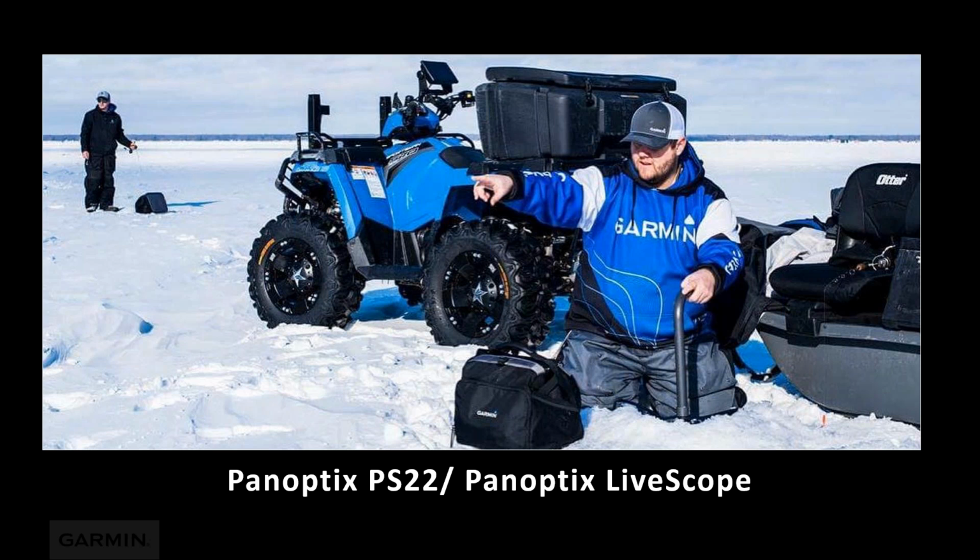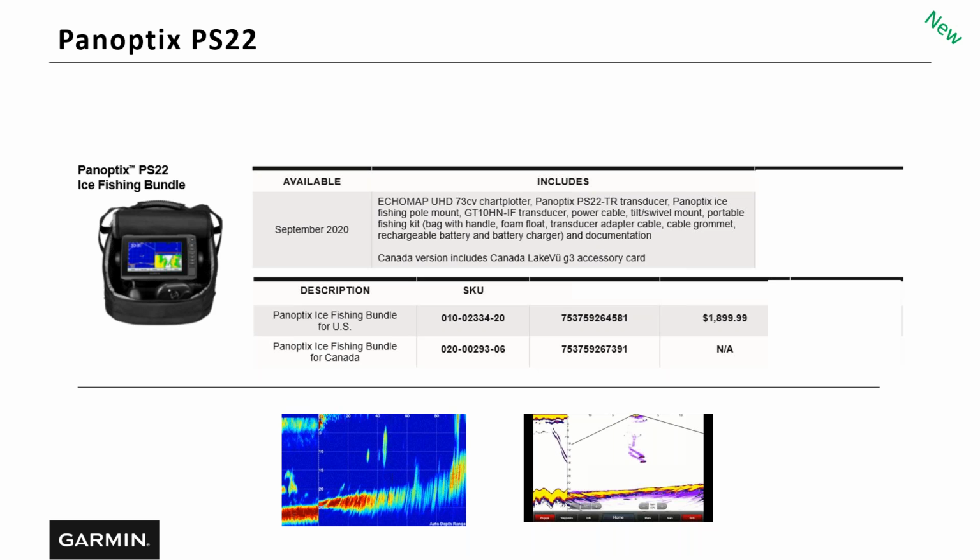It just keeps you in that zone a lot more often than in the past, where we'd drill a hole and sit there all day long waiting for the fish to come to us. In this case, we can actually find those fish and even, like you said, find the structure that they might be on. Right. That's a great point. You can drill 40 holes a day, or you can drill two, one for Panoptix and then drill the other one over the fish. Pretty incredible. Yep, exactly. So our first version of Panoptix is the Panoptix PS22.